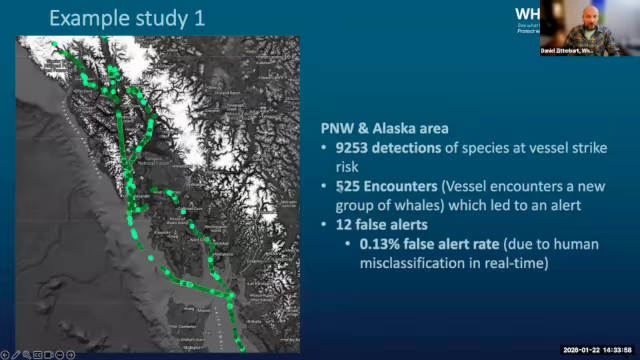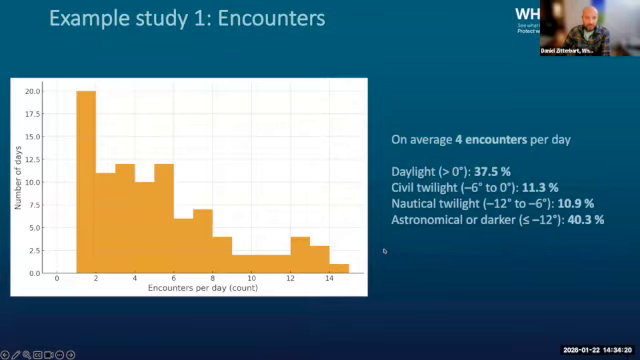Those were grouped in 525 encounters, and an encounter for me is where the vessel meets a new group of whales, right? And that leads to an alert on the ship, on the bridge. Please do something about it. In those 9,253 detections, we had 12 false alerts, so a false alert rate of 0.13%. The vessel itself encountered about 4 groups of animals per day.